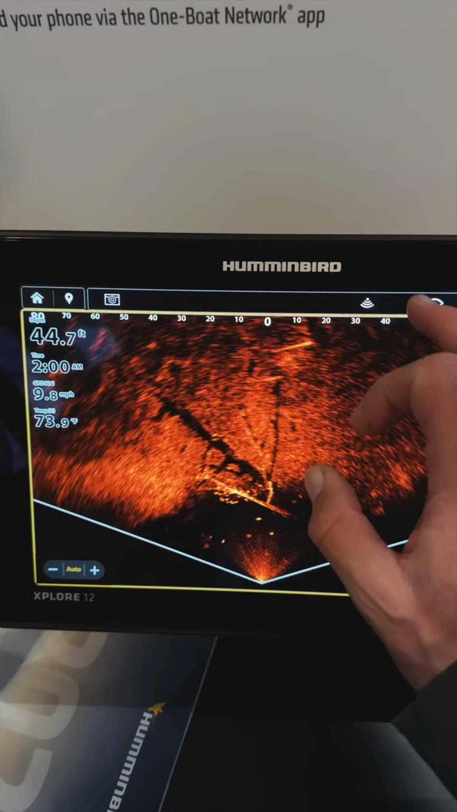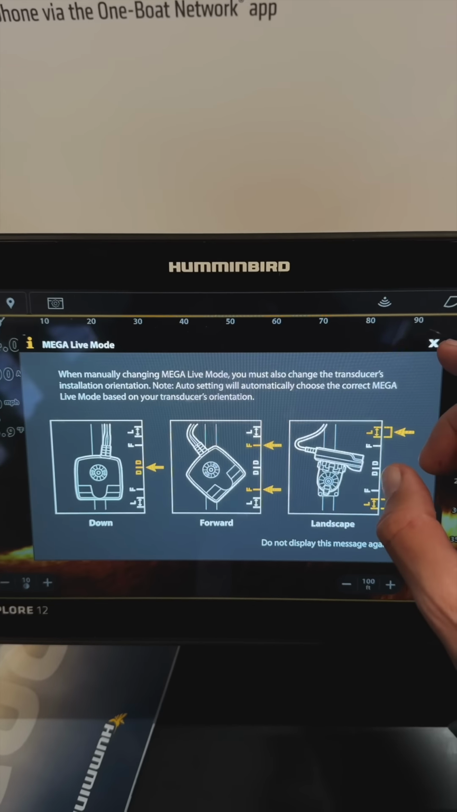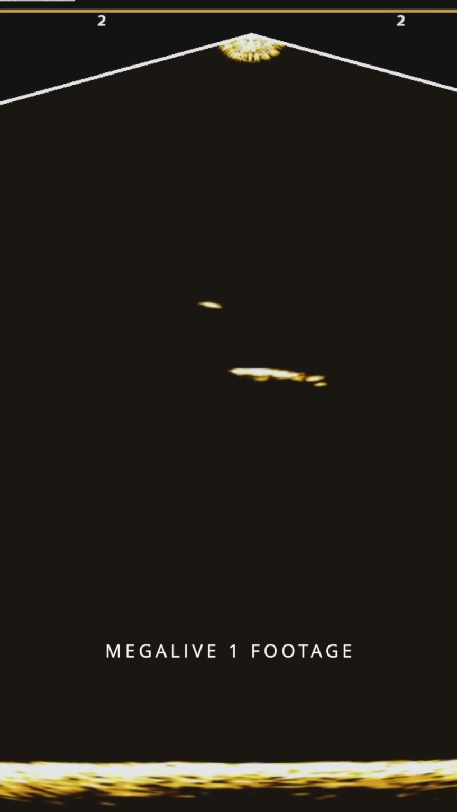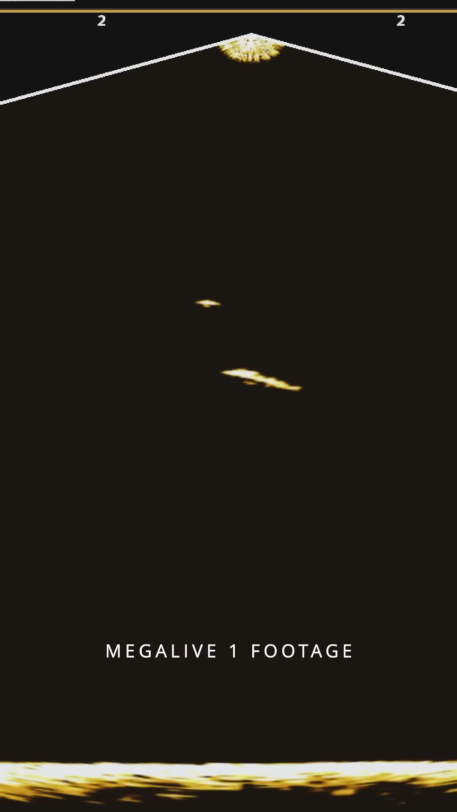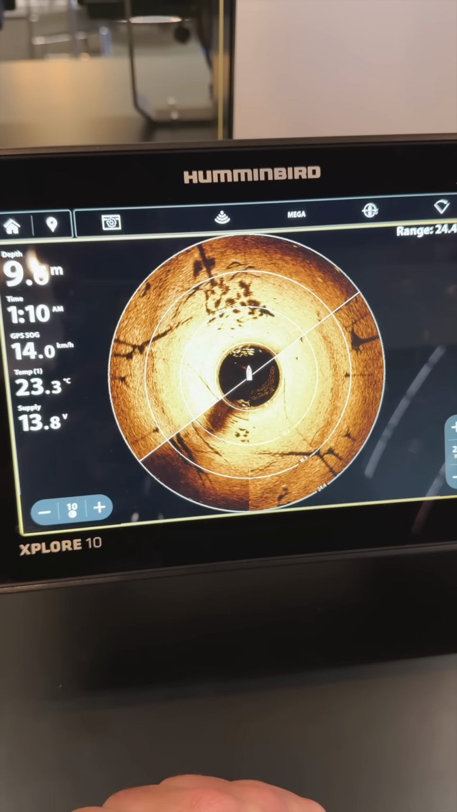Now let's talk about the performance of the new Megalive 2. Down mode, in my opinion, has always been good. I don't think Humminbird users have a desperate need for improvements there. You never fish deeper than 12 to 14 meters anyway, and the detail is great up towards that depth. To me, it never left anything to be desired, other than strange bugs that it sometimes has when you first boot it up. The other modes, however, those were the modes that some people were struggling with.